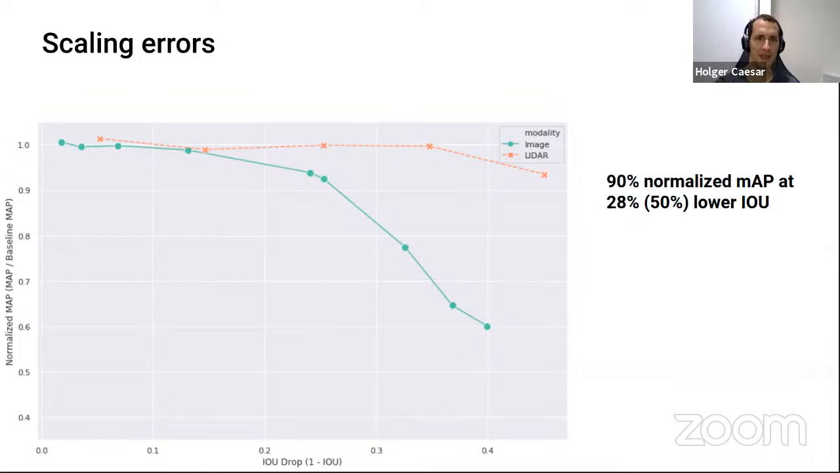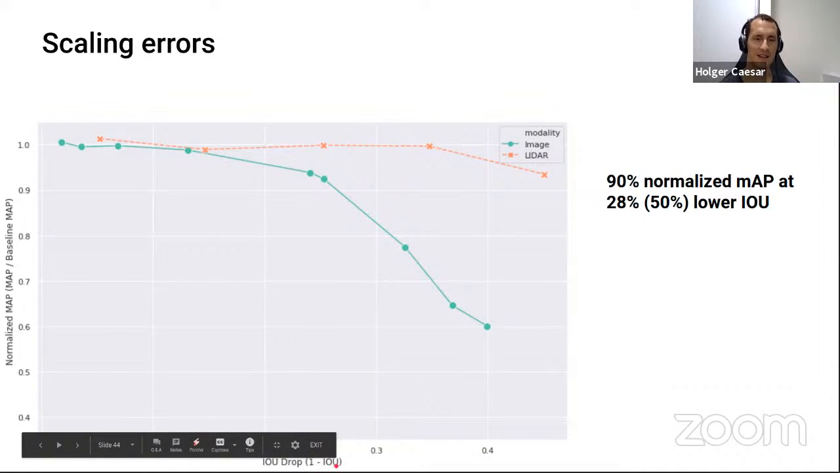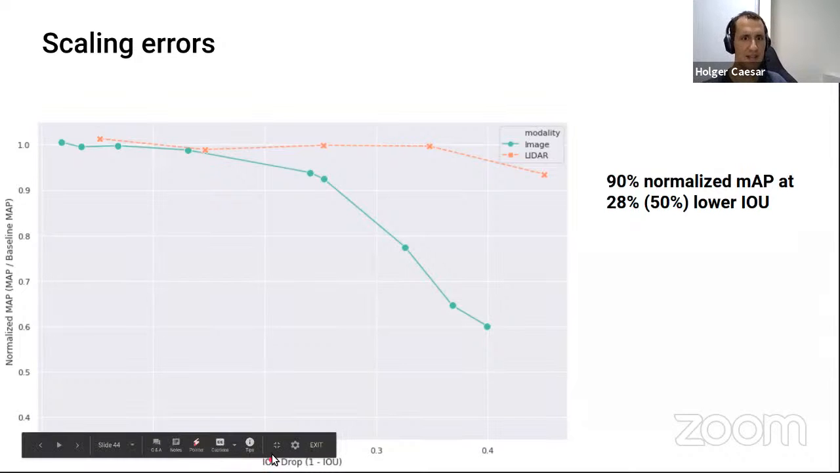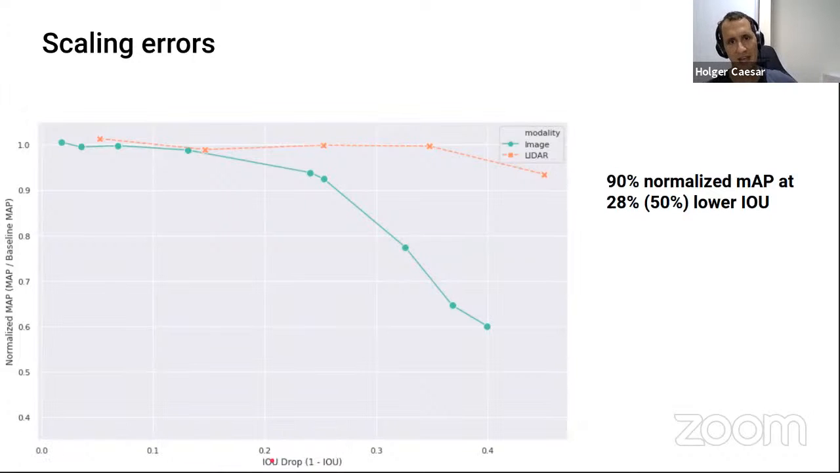So this one here, the x-axis is IOU reduction. So I guess you know IOU, right? Intersection over union between two boxes. This means we modify the ground truth, and then we compare to the previous ground truth, and then we compute the IOU between those pairs. And then we just measure this is 20% less intersection over union. So it's not a probability, it's just how far off they are.